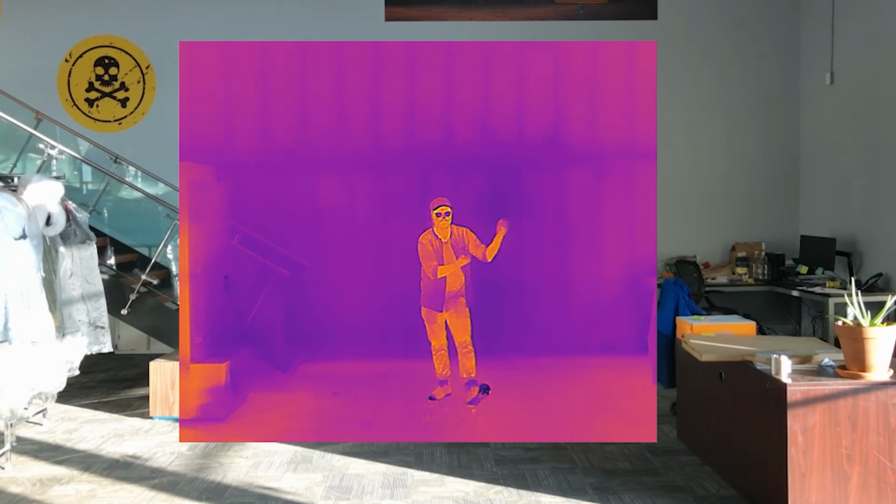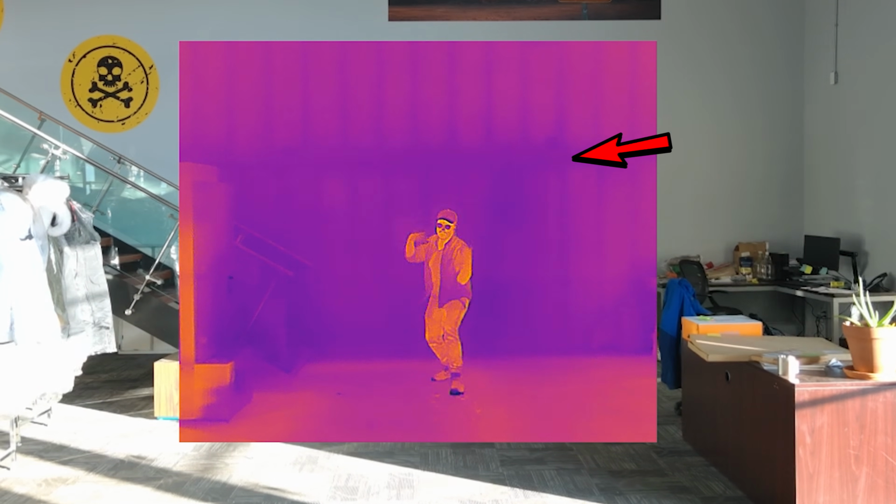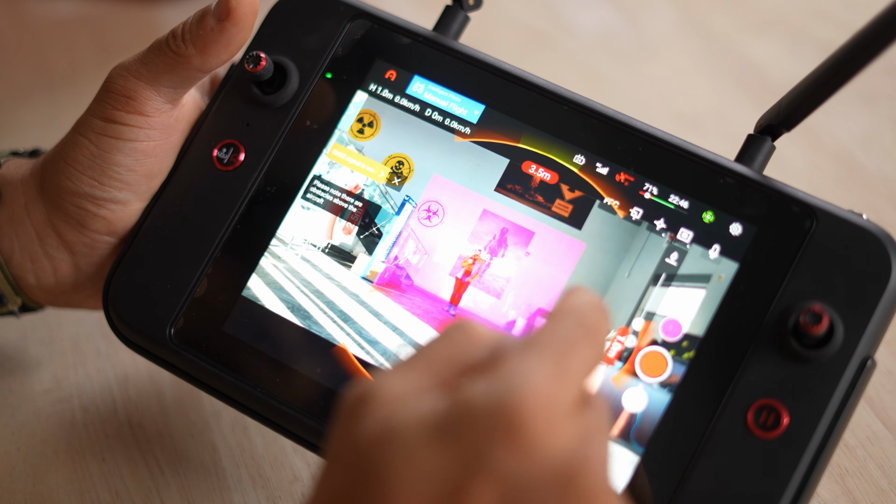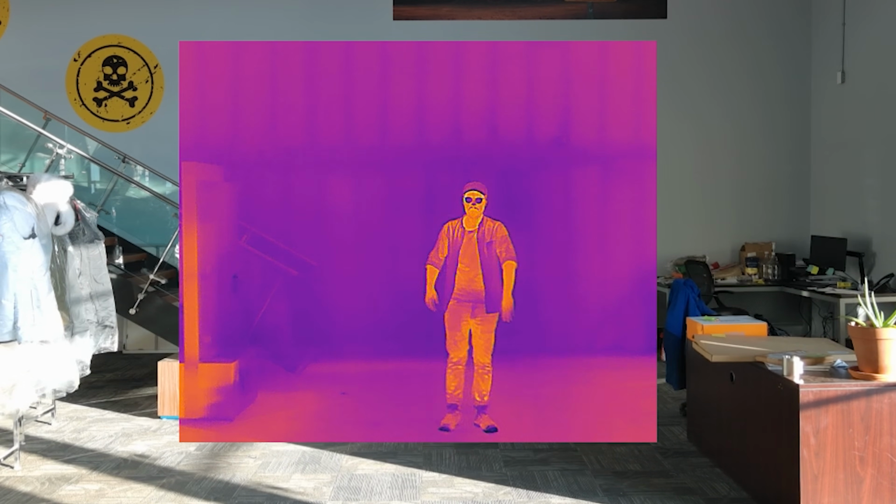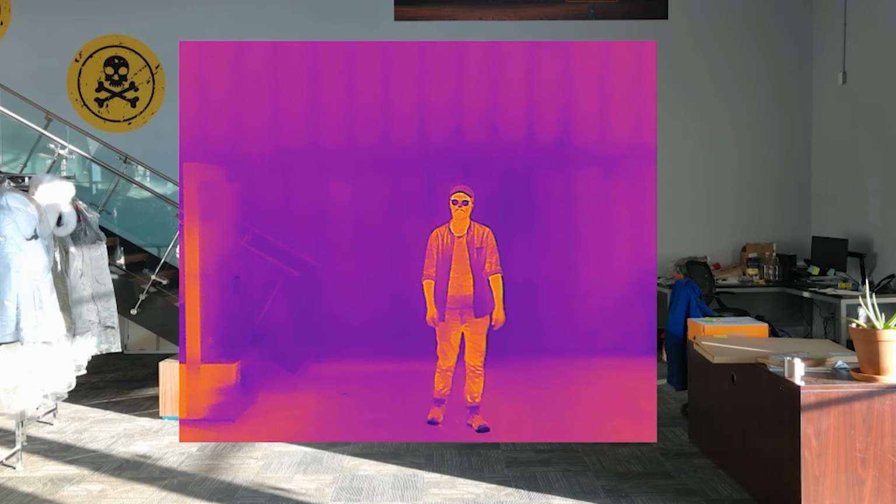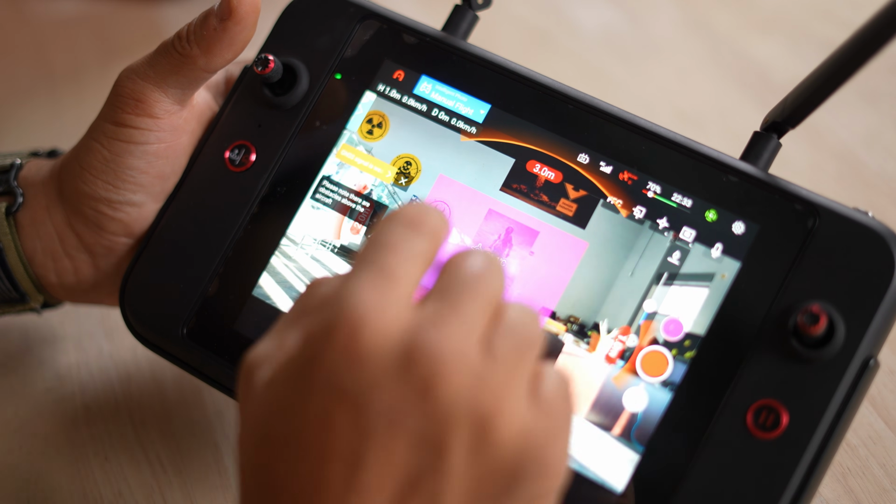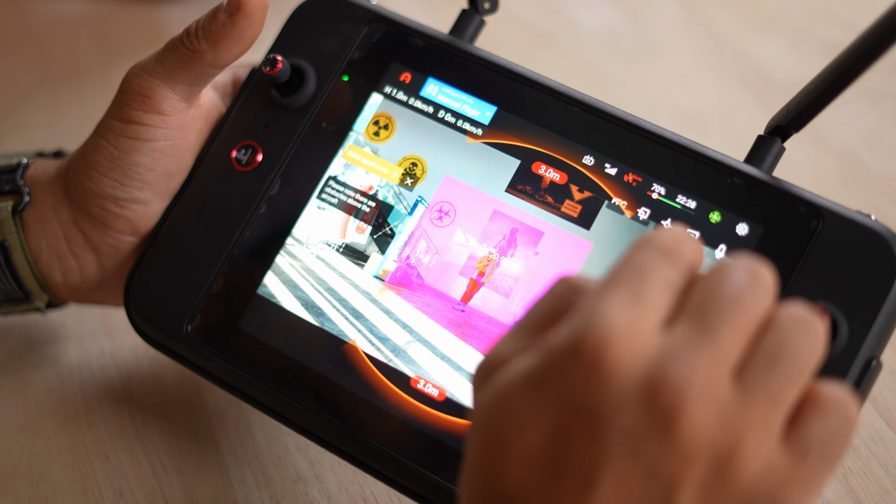If you just want to see thermal, you can do that. So you can see the studs in the wall back there. And if you turn this all the way down, then you can still see the heat signature. You can see what's hot, but you can also see the environment. So it's a cool feature that is almost like a night vision in a way, because it still allows you to get some of the details of the scene.